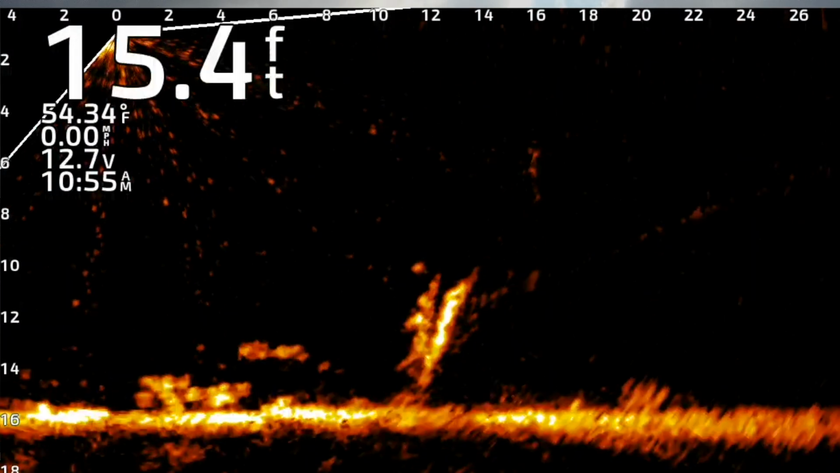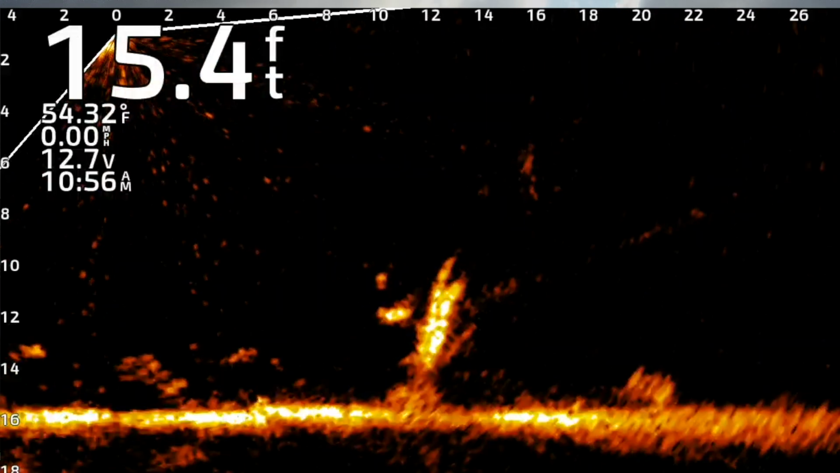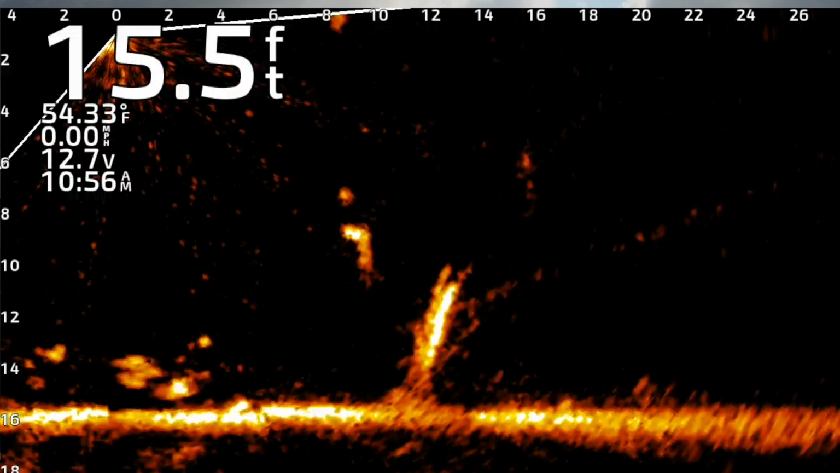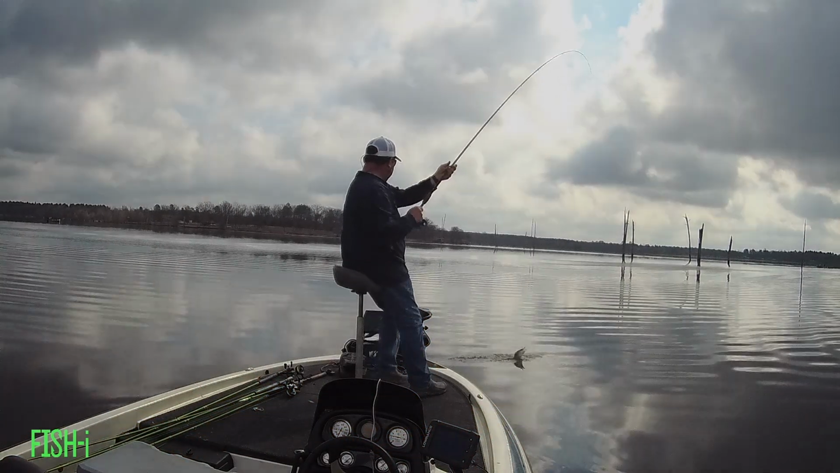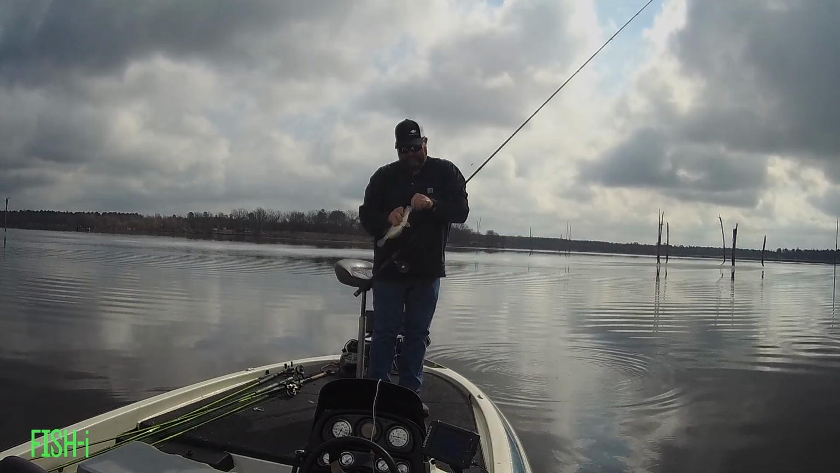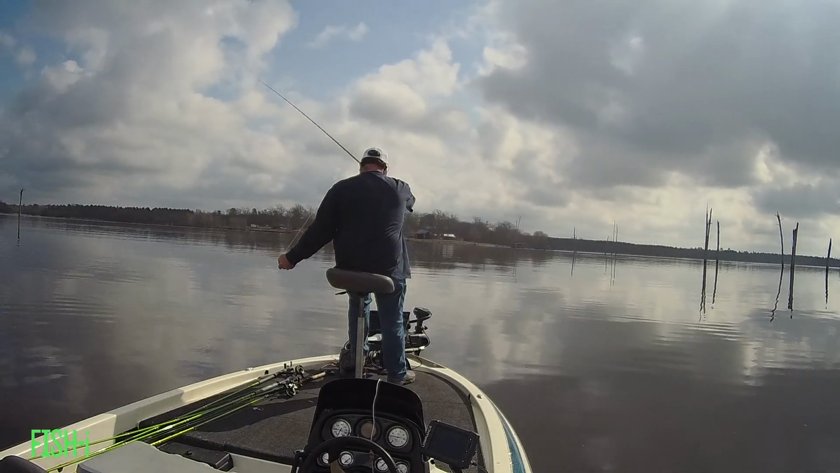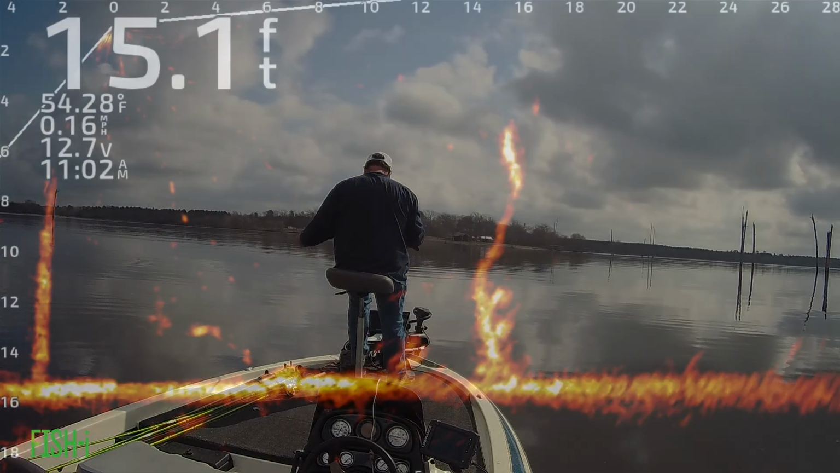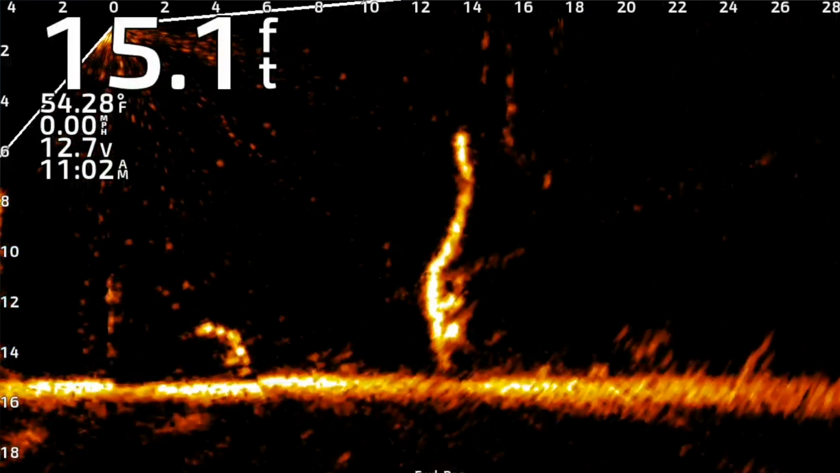Found another one that couldn't resist it, about 12 foot deep on this forked stump. There's a couple of nice crappie staged on this curved tree right here. Let's see what happens.